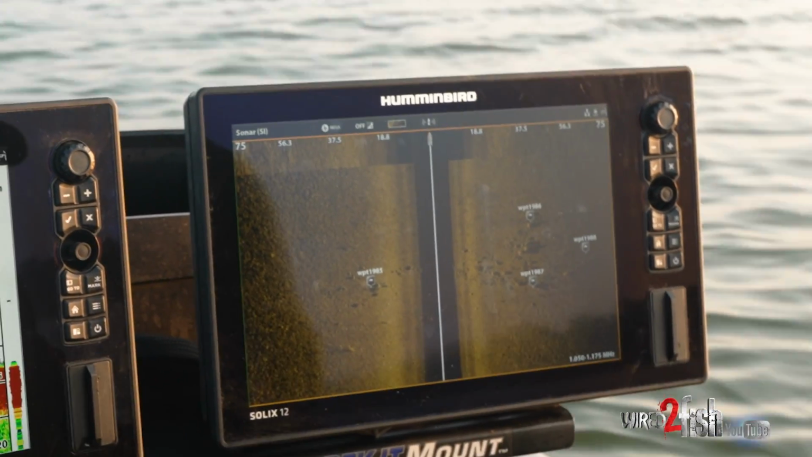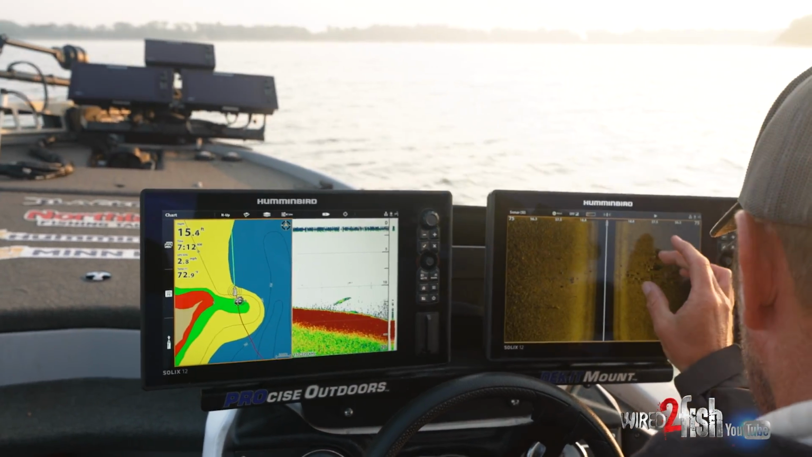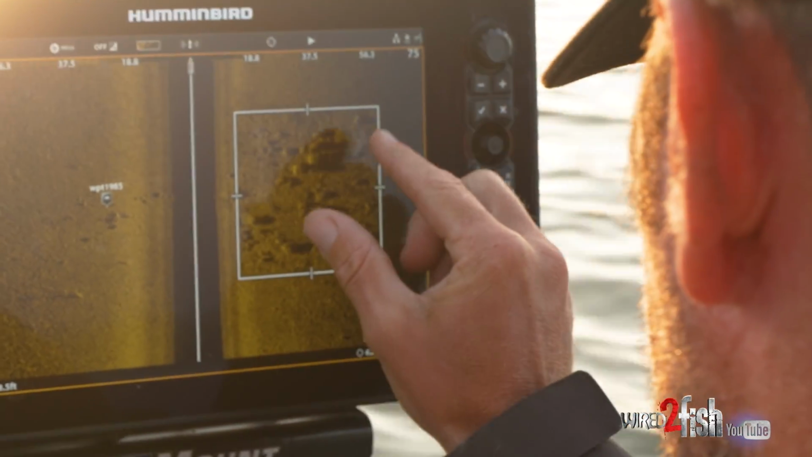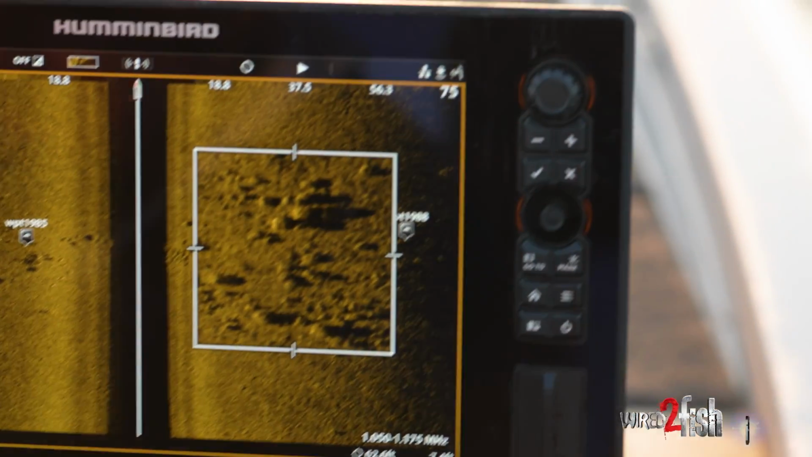But if I was a betting man, there's gonna be some bass on that. Like that. That in particular, right there. That looks really good to me. That's probably gonna be the best part of it.